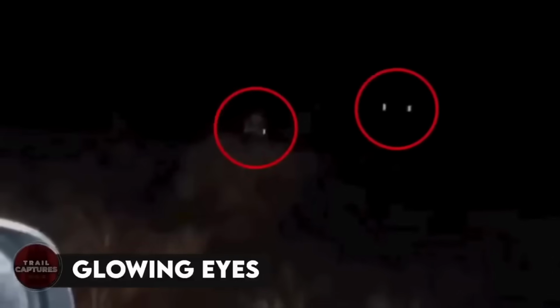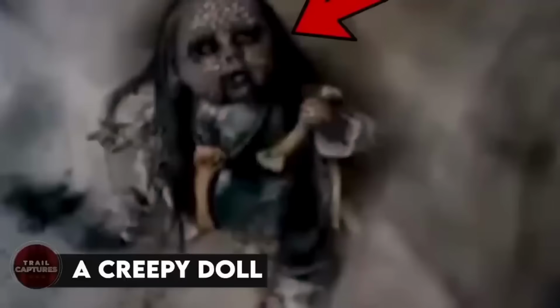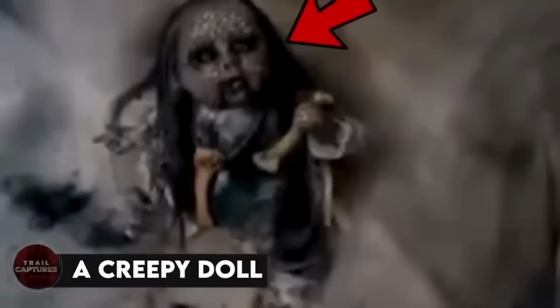Glowing eyes. Imagine you're out with friends on a drive late at night and you encounter this in the way. Well, this is what happened to these guys who were just having fun when not just one but two pairs of creepy glowing eyes started staring at them. Even though the creatures were far and the guys were in the car, that was not enough to make them any less scared.